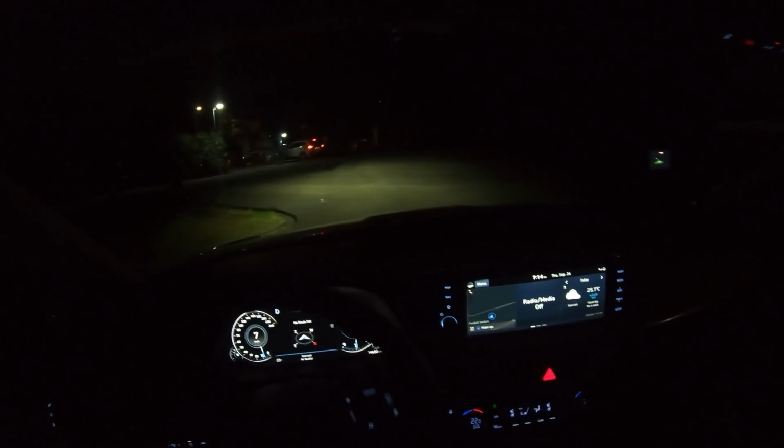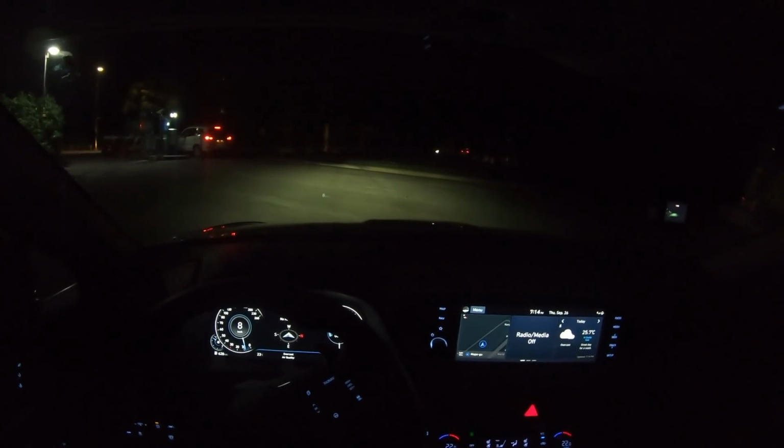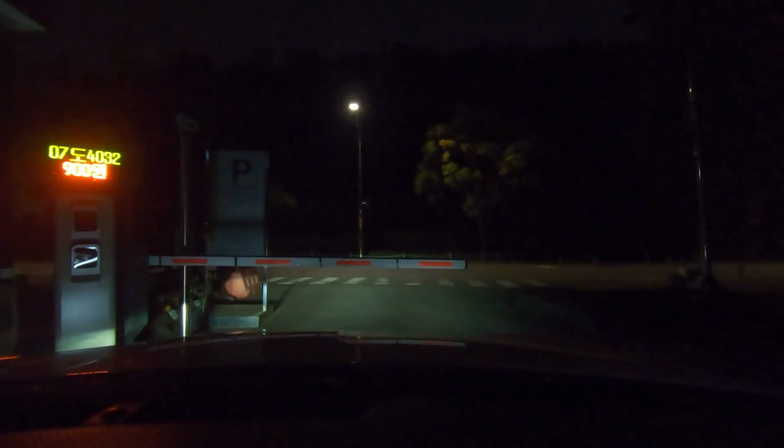So the headlamp system, I really like it. It's a full LED system, and it's a very bright system, as you can see. I really like it. Hyundai makes a good headlamp nowadays. This is pretty good. This is a pretty dark area, and it's pretty good. I'll just pay now. Wow, I've been coming to this park quite often now.